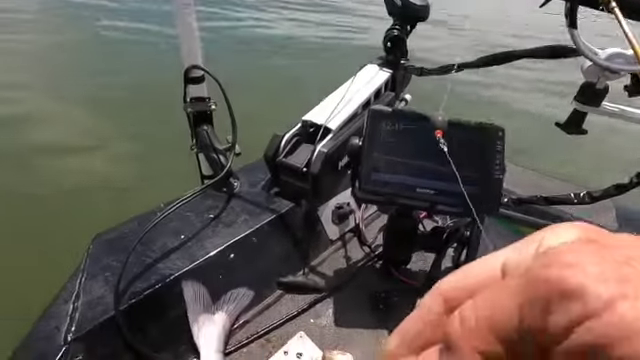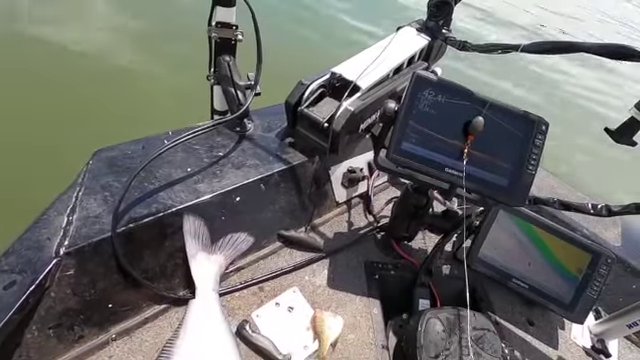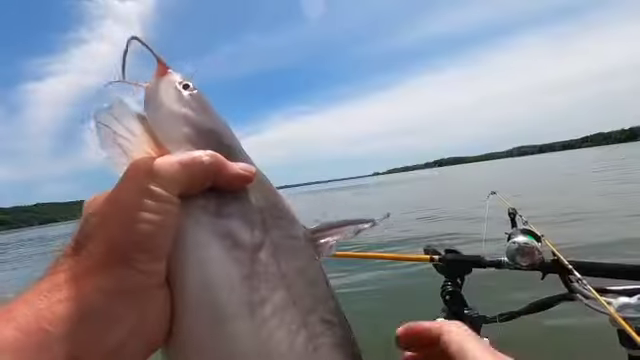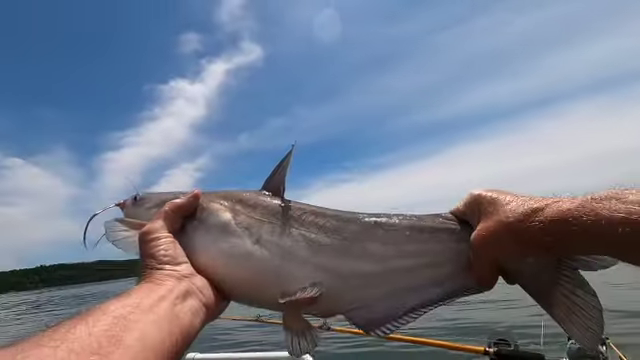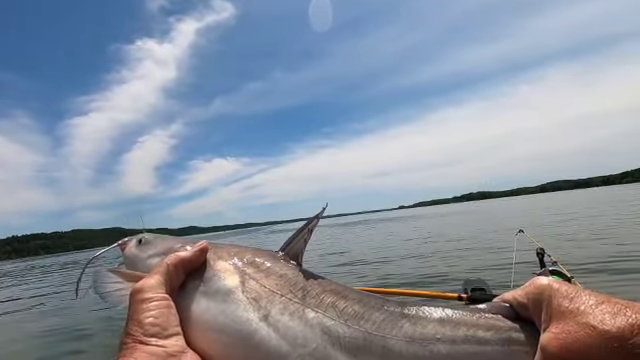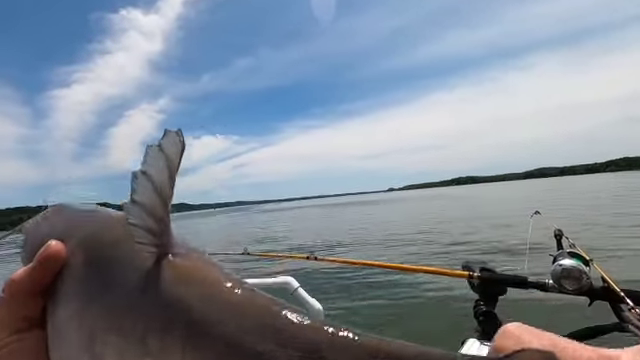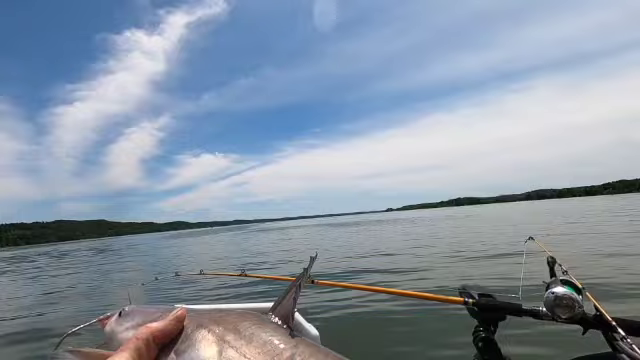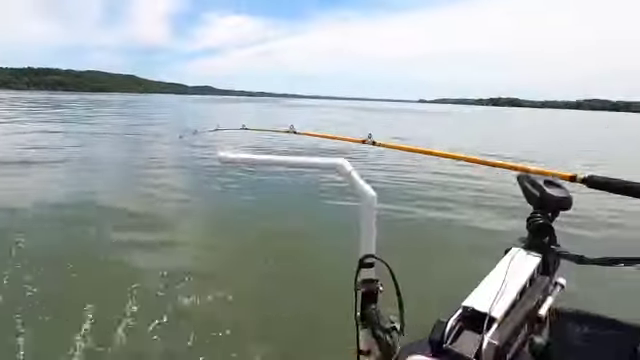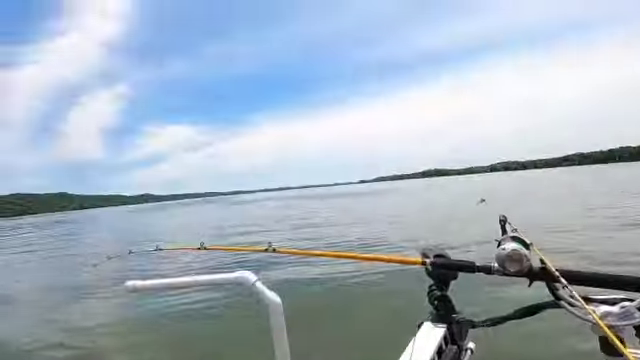He knocked my spot lock out, but I put it right back, so we shouldn't move at all. Now, yeah, he got my bait off. That's maybe about a good, oh, I'd say 5-pounder. Good 4 something anyway. Healthy. So, anyway, we may be on to something. We just have to find the bigger ones. Let's get this baited back up.